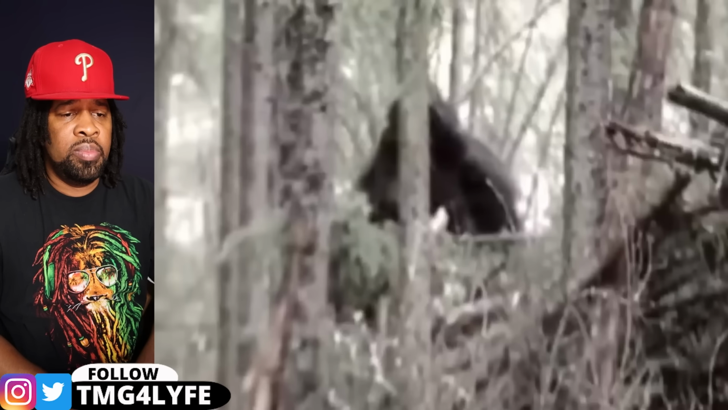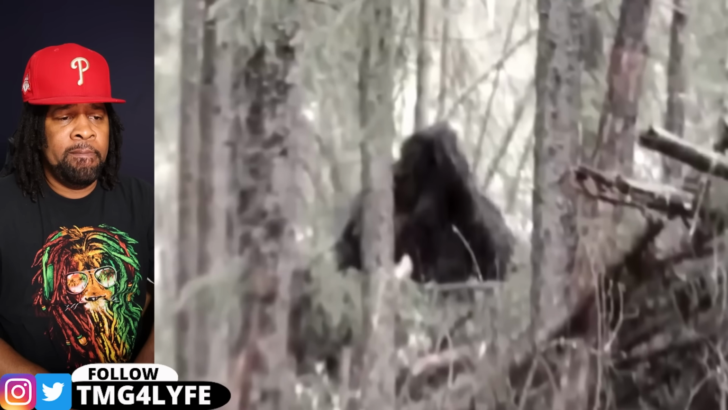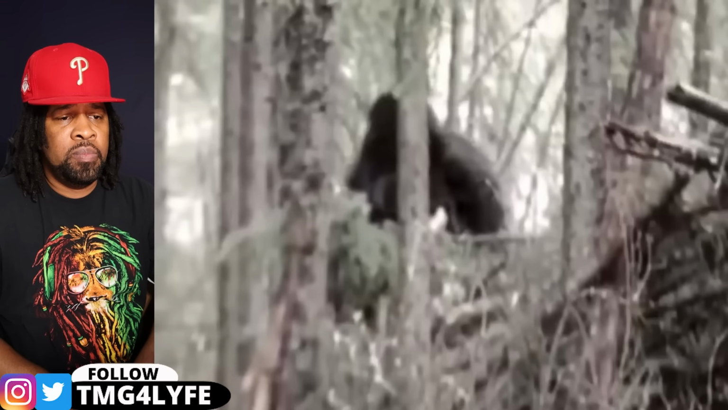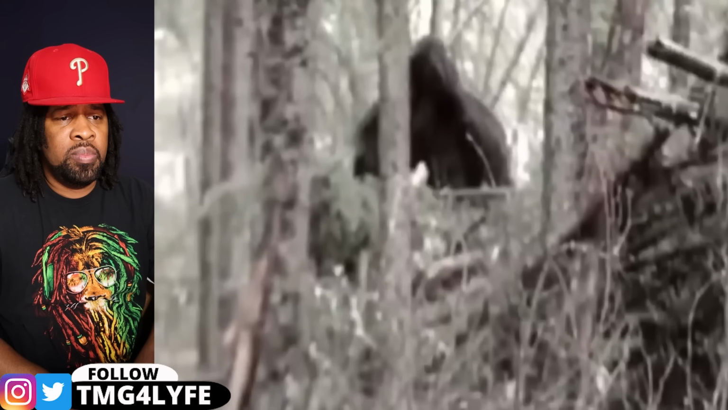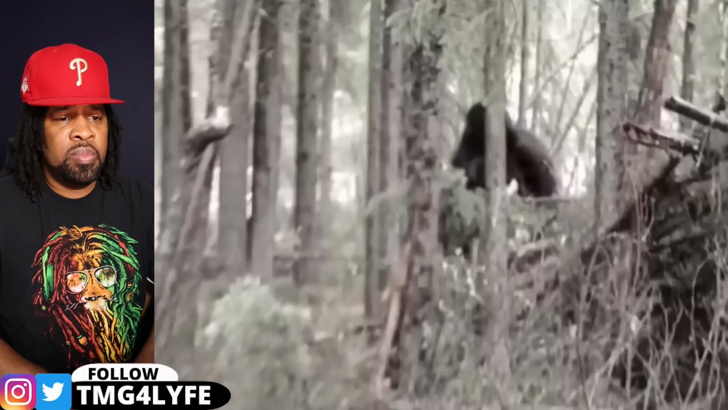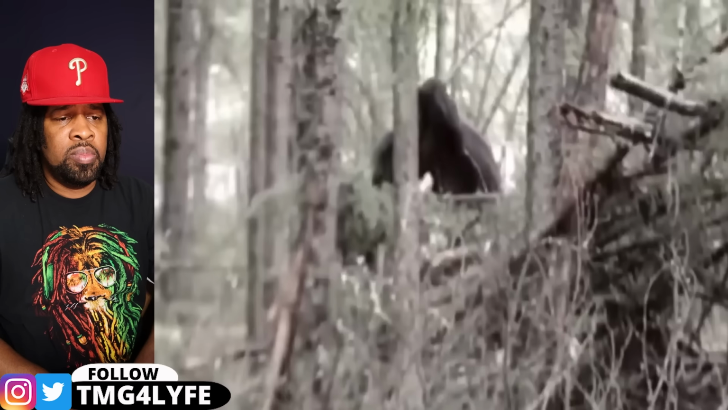Nope, this beast's shoulders alone were huge, suggesting the immense power it possessed. With its well-defined muscles and lifelike appearance, people were going crazy over this sighting. Even many experts believed it was the most realistic encounter ever caught. So, what's your take on this?